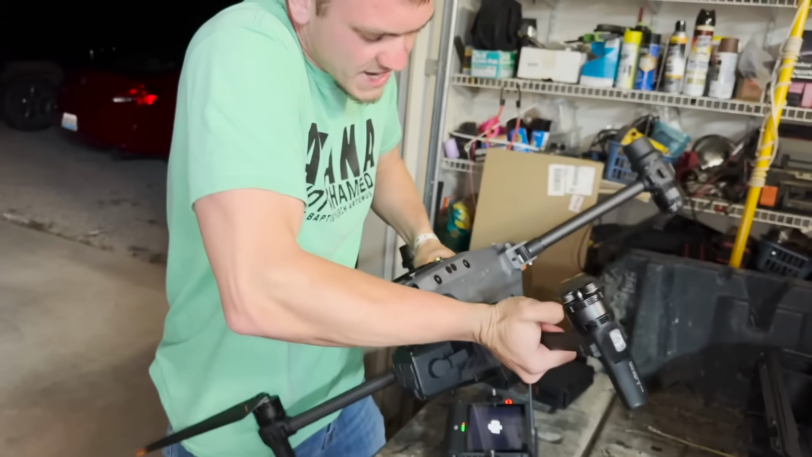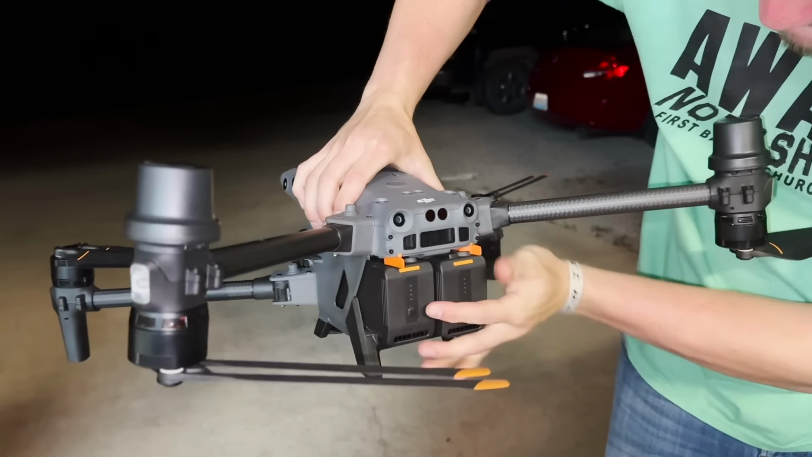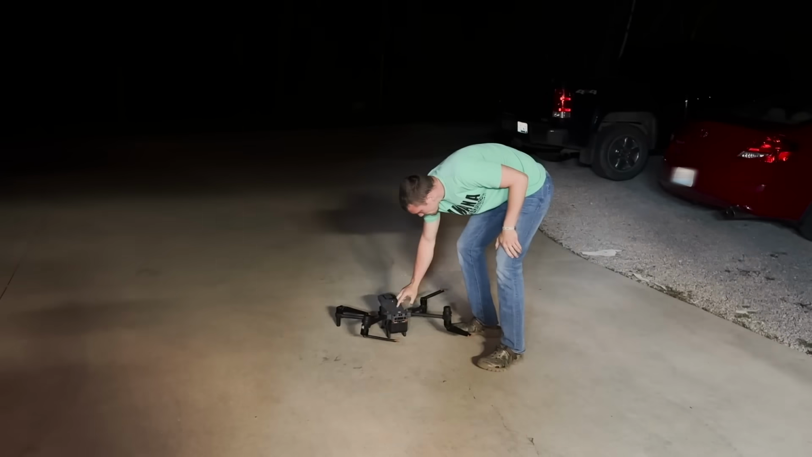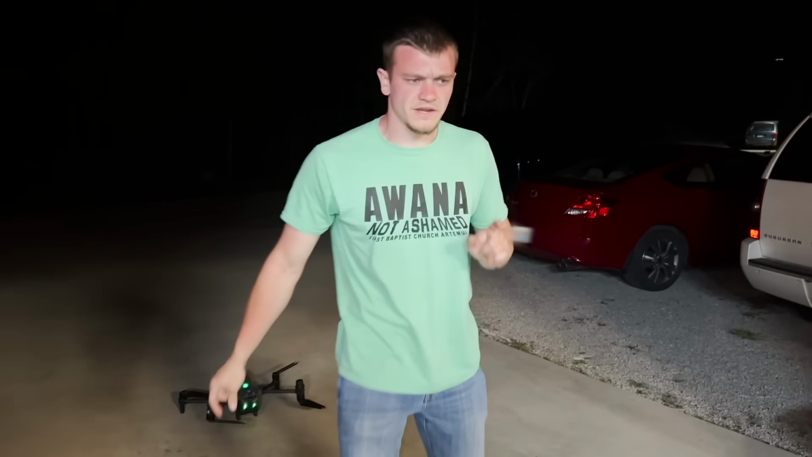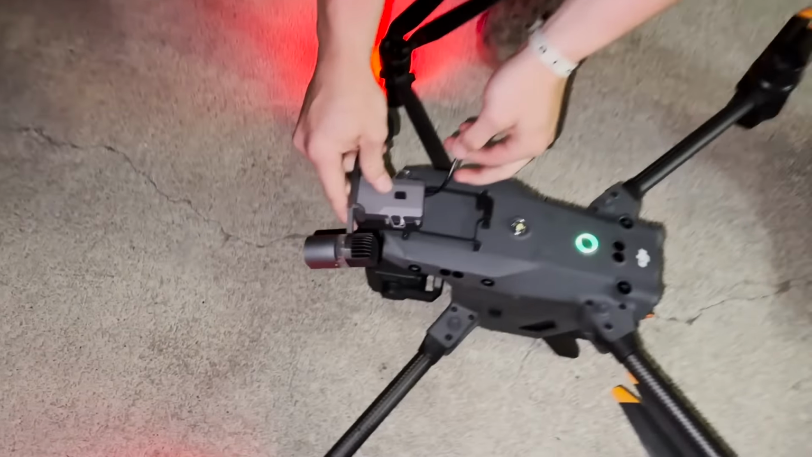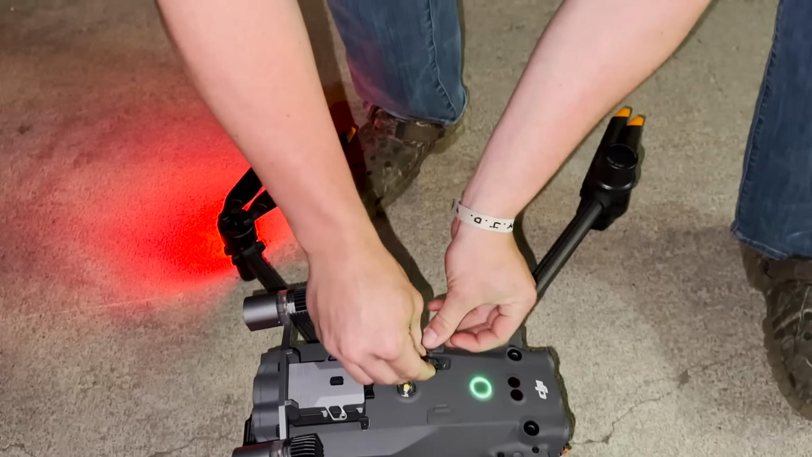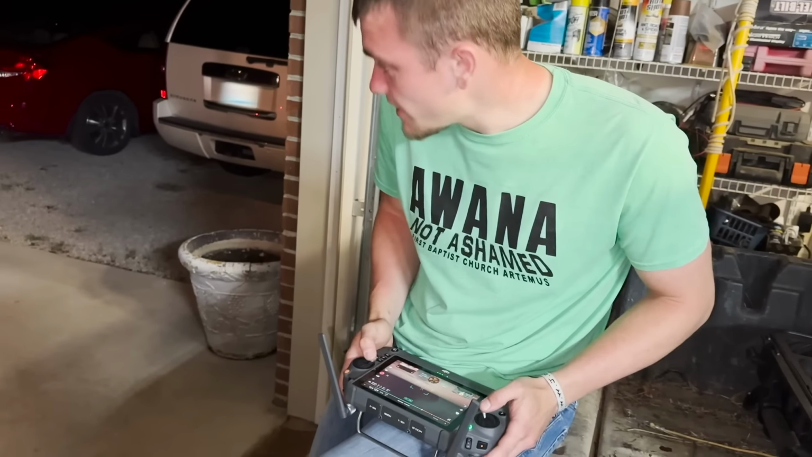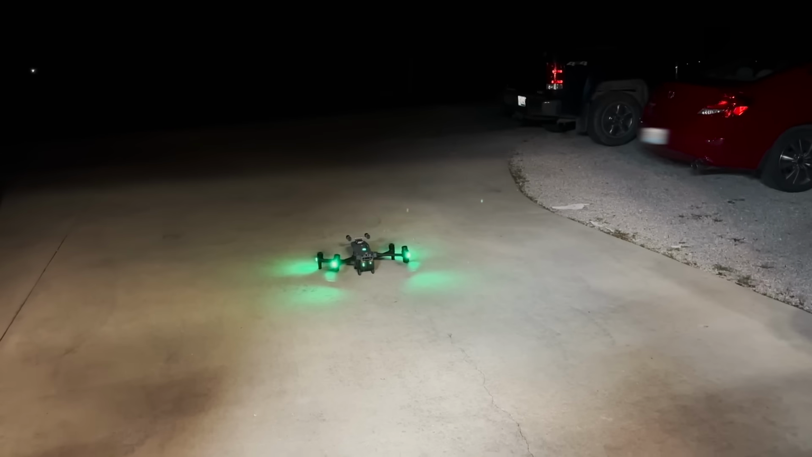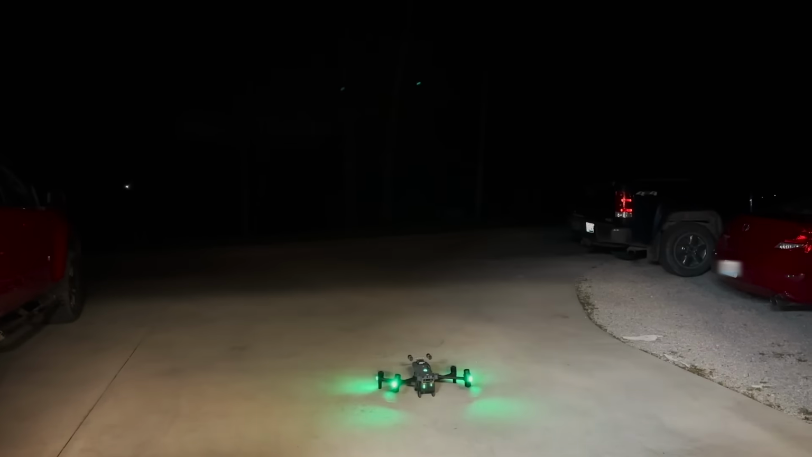There's that big old thing. Put the batteries in. All right, there we go, it's on. However, I think we still need to put the spotlight on it so we can actually see stuff. So I gotta put this on. Gotta make sure this is on really good, and it is. All right, boom. We're looking pretty good, let's see what we can do. Here we go. Taking off. Oh, look at that spotlight. It's crazy. Here we go, I'm taking off.